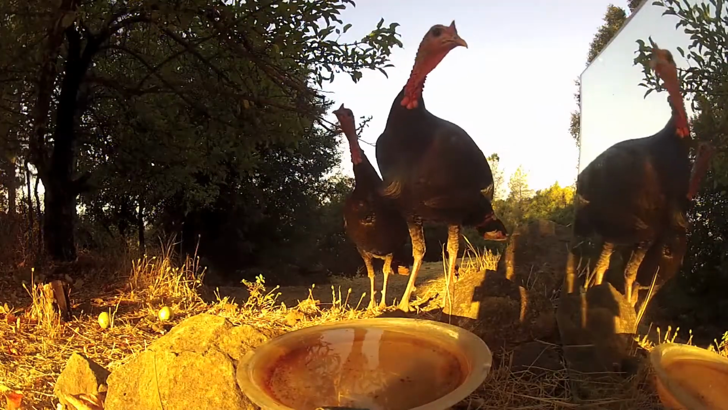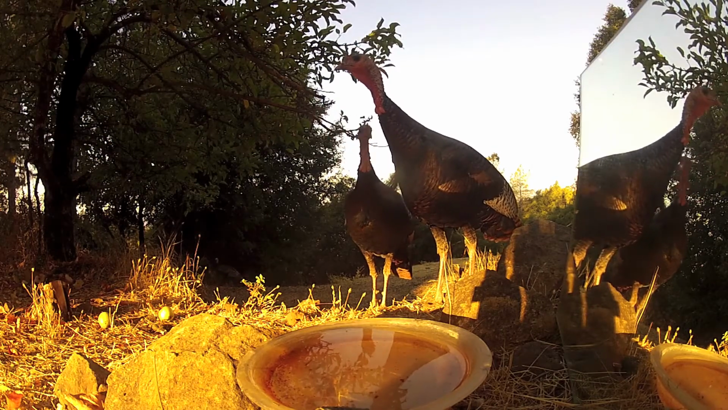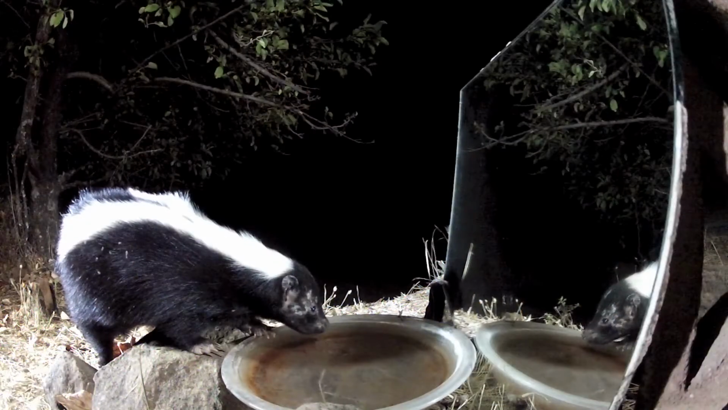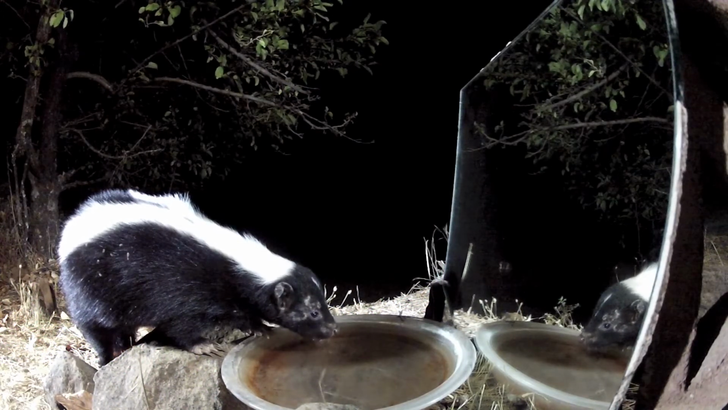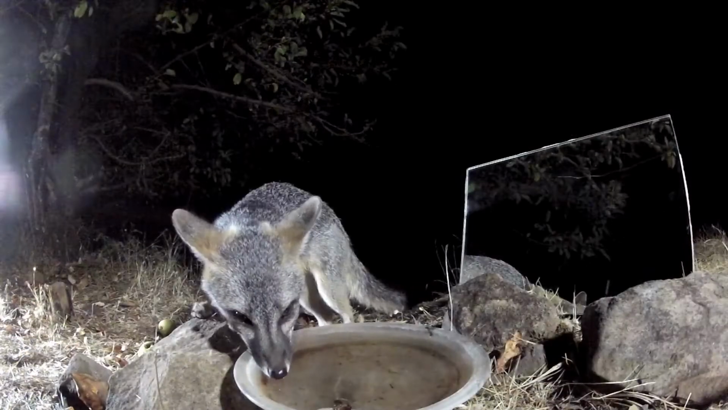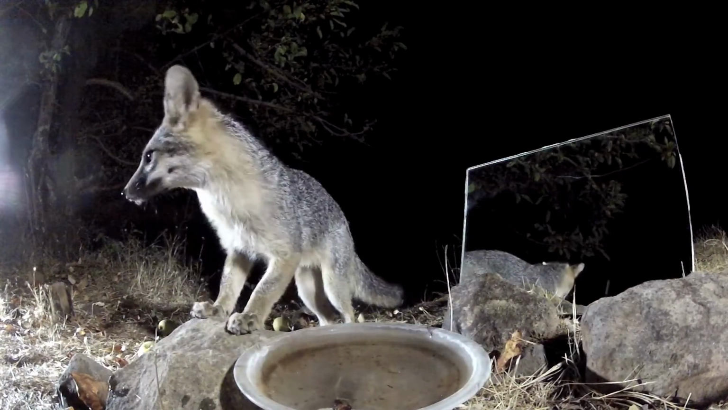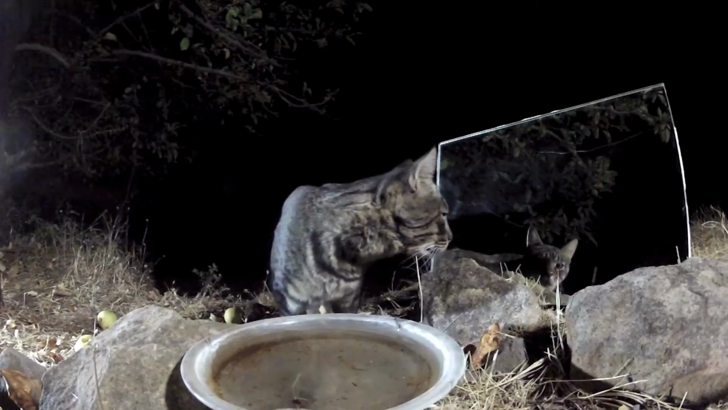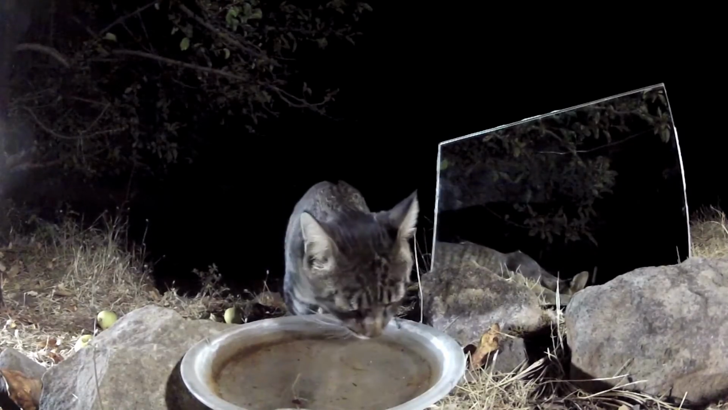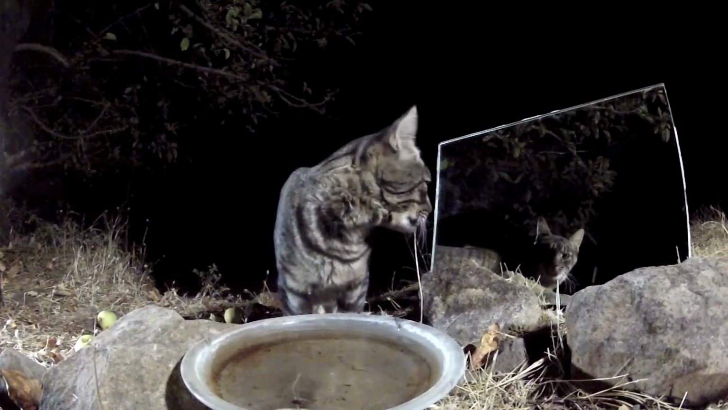Well, the turkeys were suspicious and decided to forego the drink. The skunk didn't seem to see anything beyond his own nose. The fox ignored the mirror. Tabby Cat looked at his image more than once. If he saw a cat there, he wasn't bothered by it.